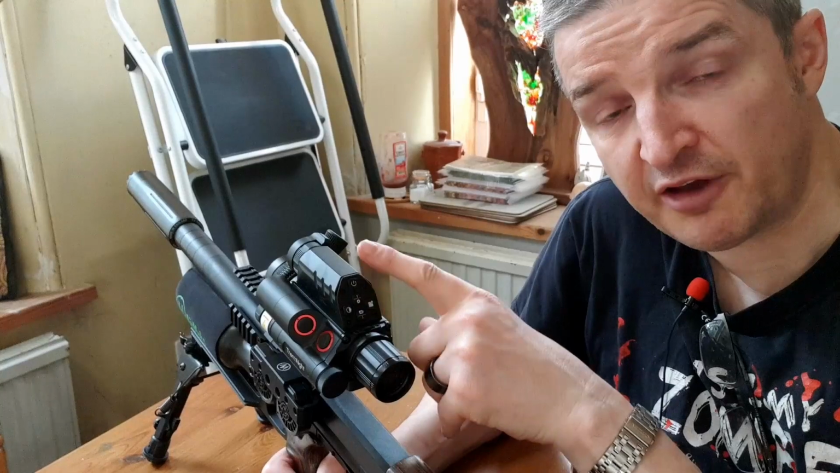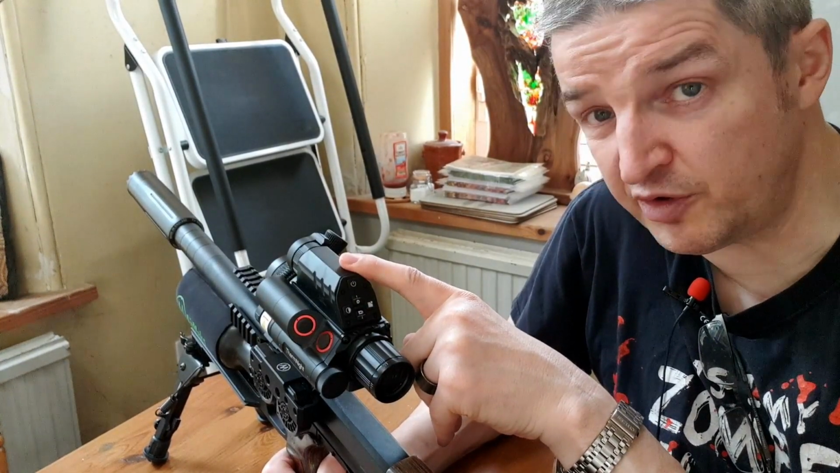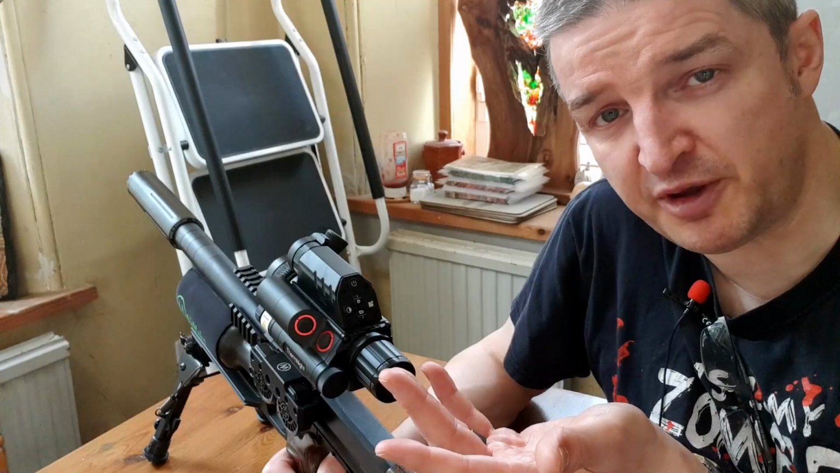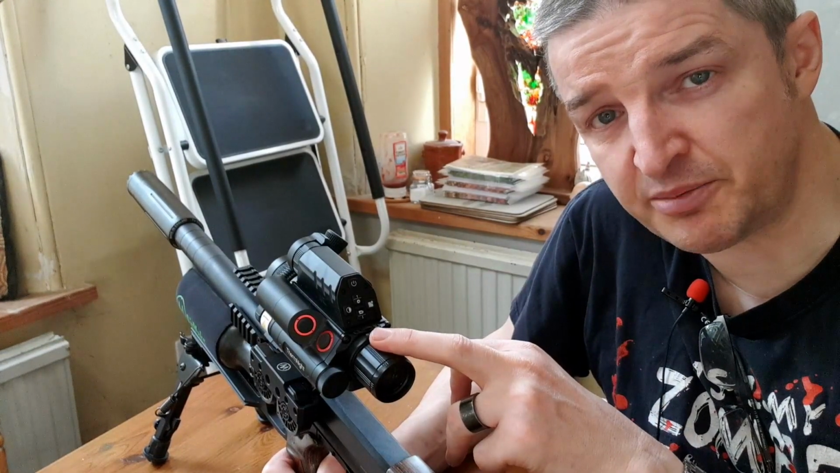Okay, so I've zeroed this at 30 meters because it's .177 sub 12 for UK non-FAC users. And this one's 11.4 foot-pounds, perfectly 20 feet per second below the legal limit, so you don't want to be too close. So I zeroed this at 30 meters.